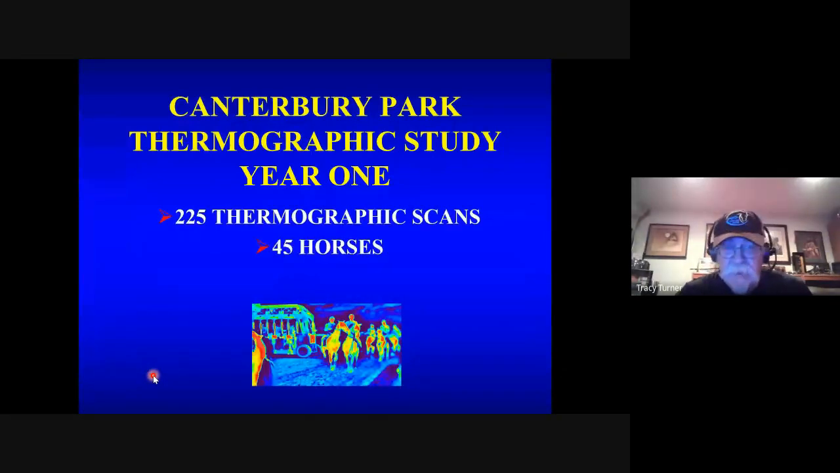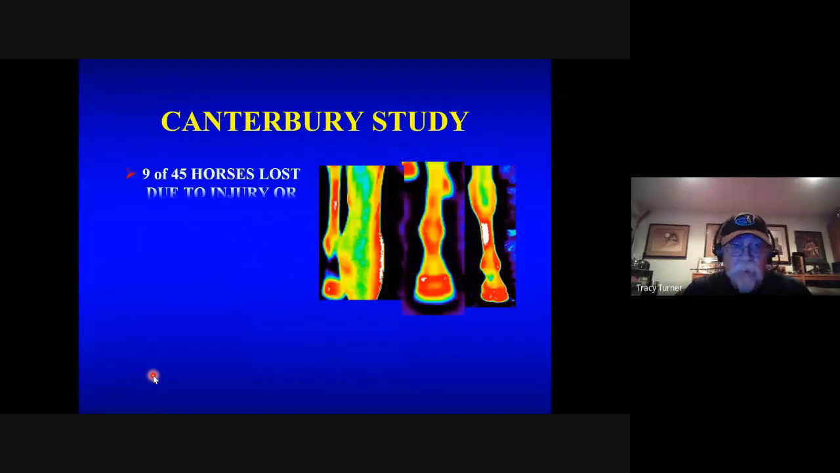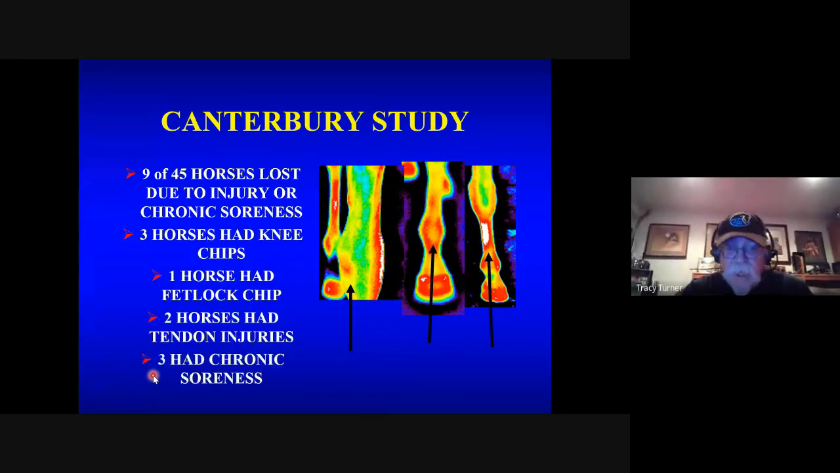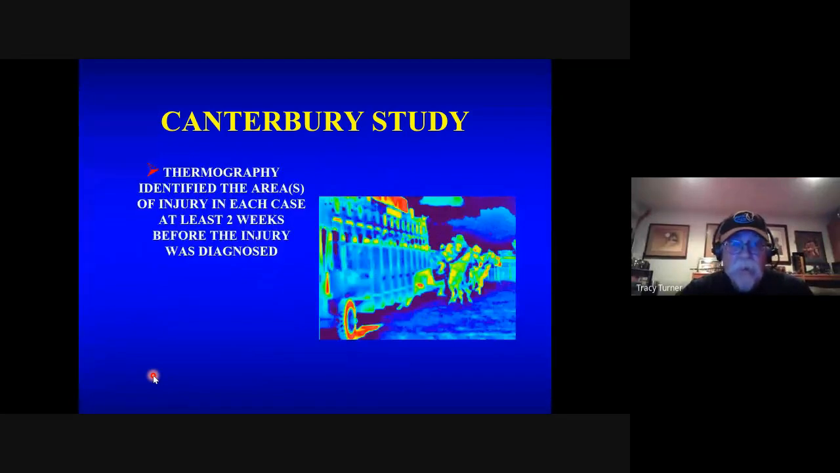So this is just over those horses we talked about, where we did this study over the year. Number one was 225 thermographic scans on 45 horses over a 10-week period. 9 of those 45 horses were lost due to injury or chronic soreness. 3 horses had knee chips. 1 horse had a fetlock chip. 2 horses. What's important here is that we saw all those problems, on average, 2.3 weeks before they were actually diagnosed.